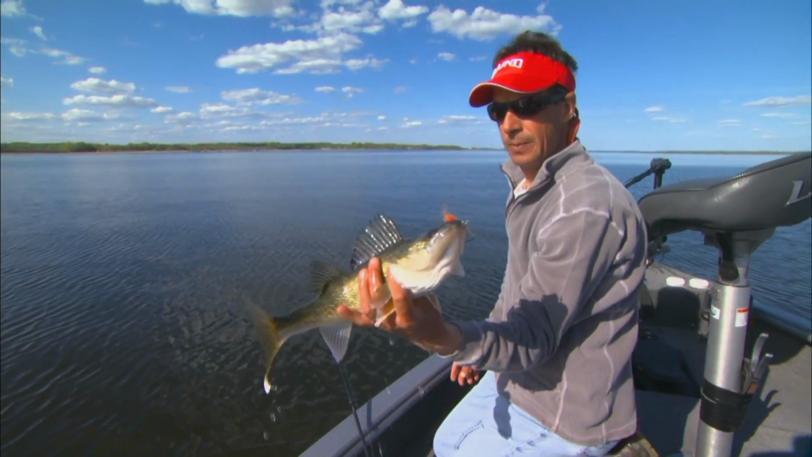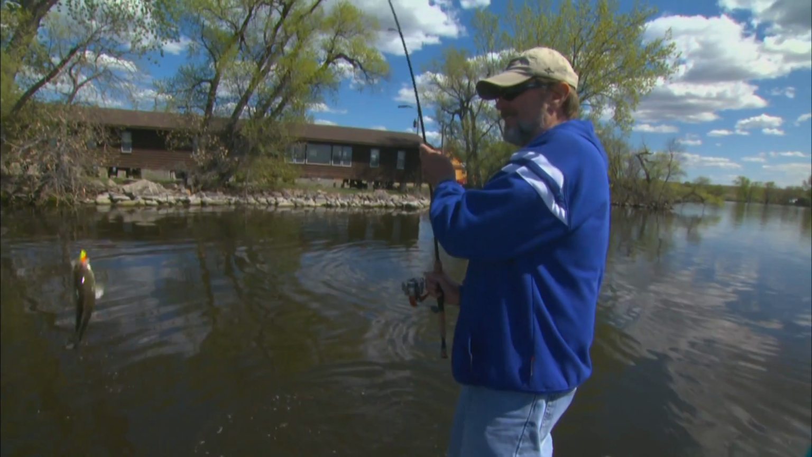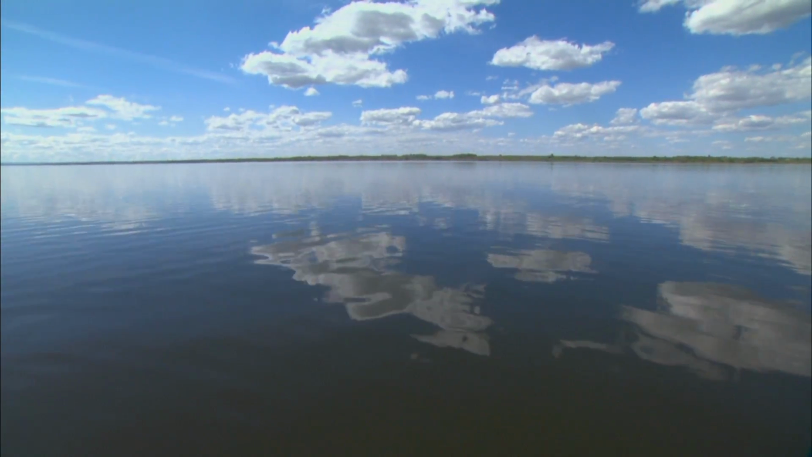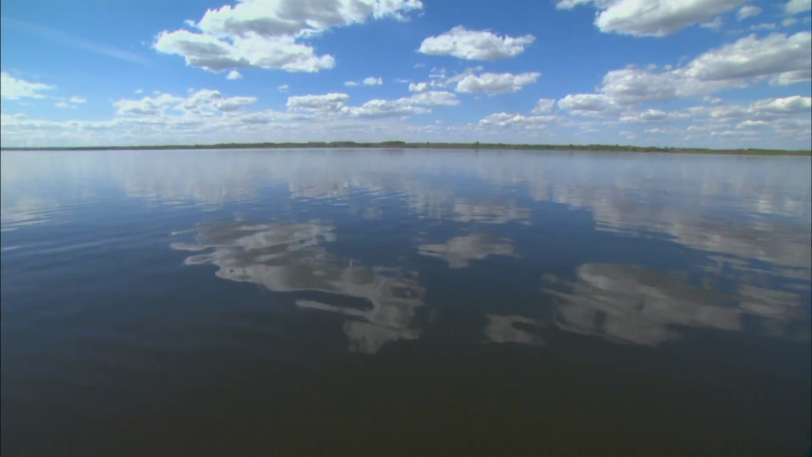You can catch walleyes, you can catch white bass, you can catch a little of everything. Bam, bam, bam. I love fishing when it's like this, on this kind of water, on these shallow basin lakes. All that water behind us out here is only about 8 feet deep. It looks like a lot of water, and it is, but everything is pretty much up on the banks and up on these rocks.